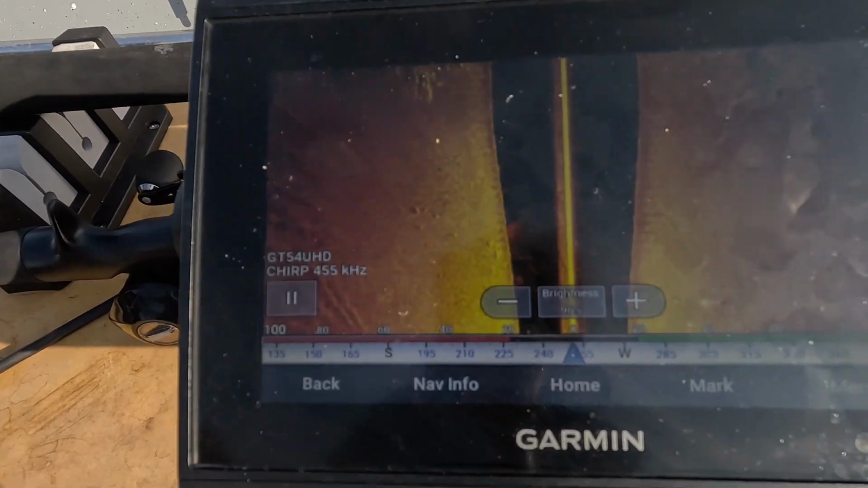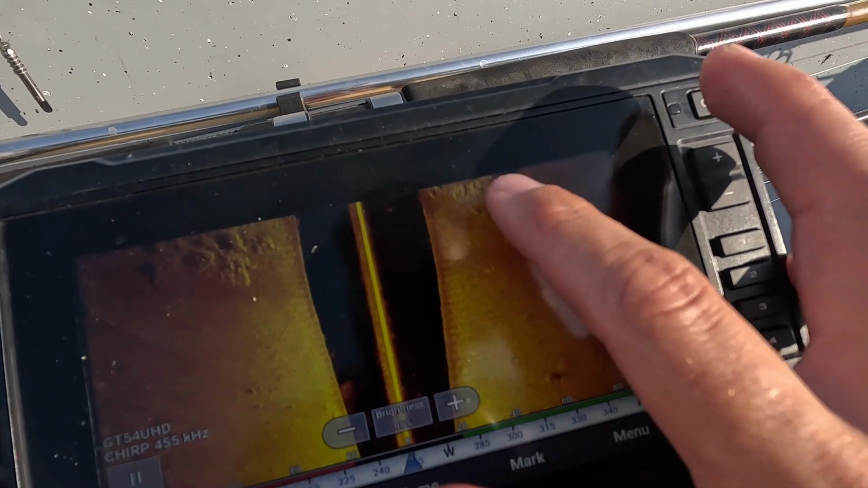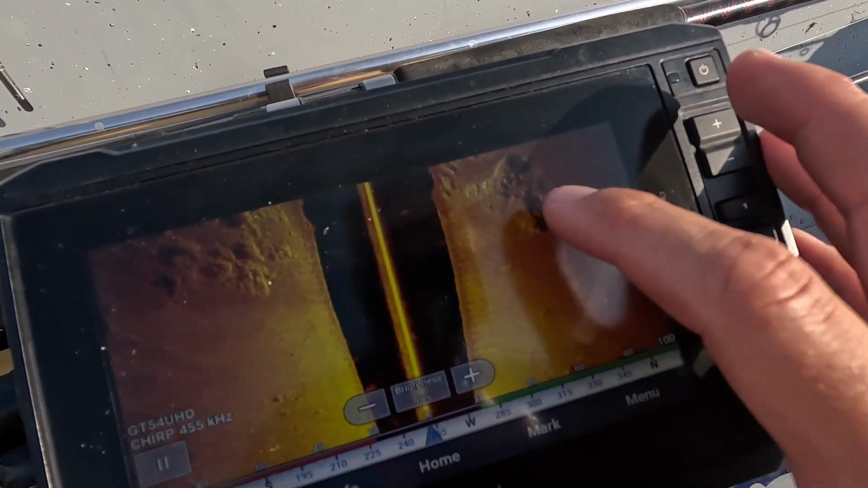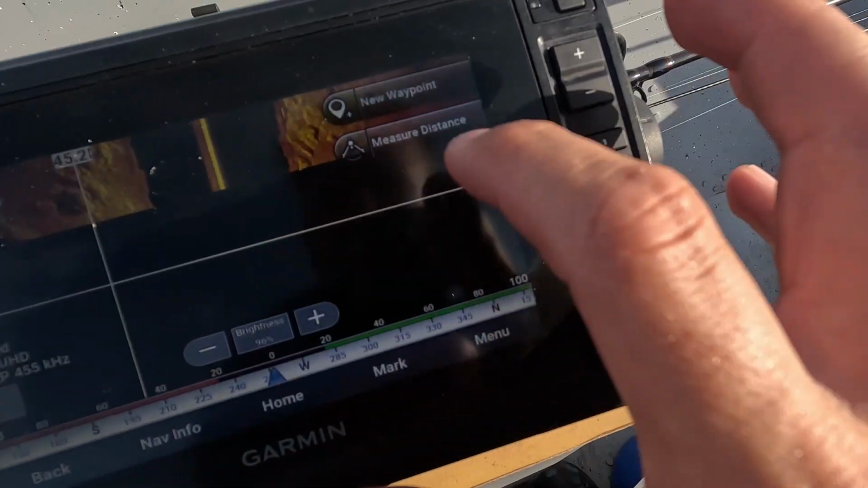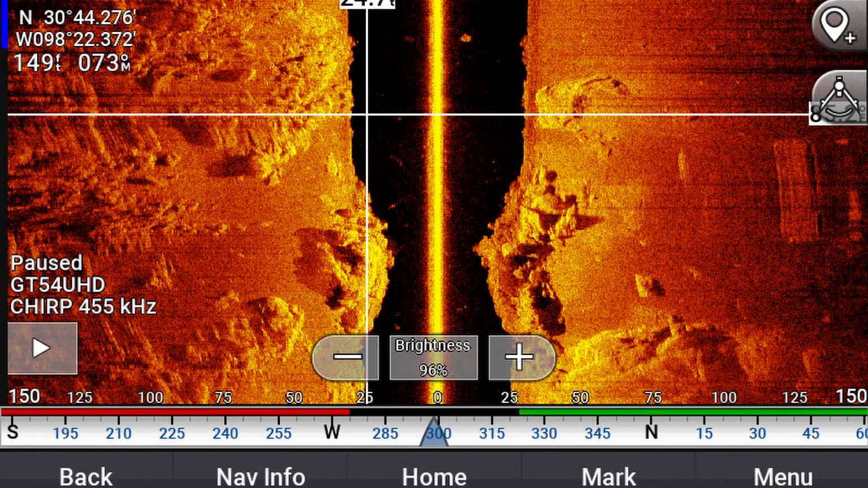So yeah, it looks like some really good rock right here. This is kind of like a cliff, and so this goes much deeper. So this rock right here might be pretty good for us. It's pretty tall. So we're just gonna pause this right here. What we're gonna do is mark this spot real quick, and you can see that this is 54.9 feet away from my boat. Almost 55 feet away from my boat.